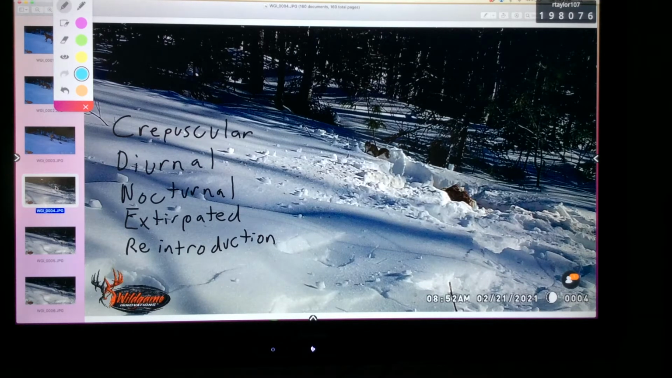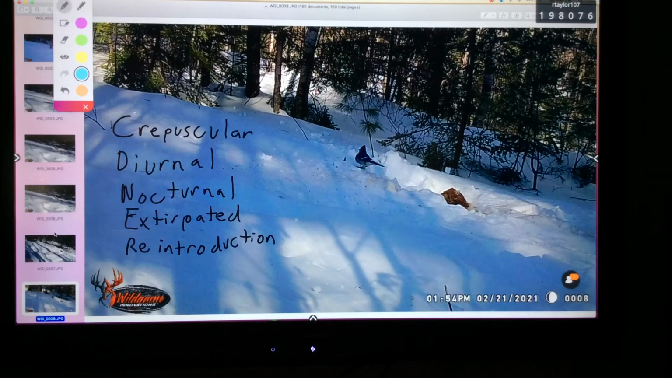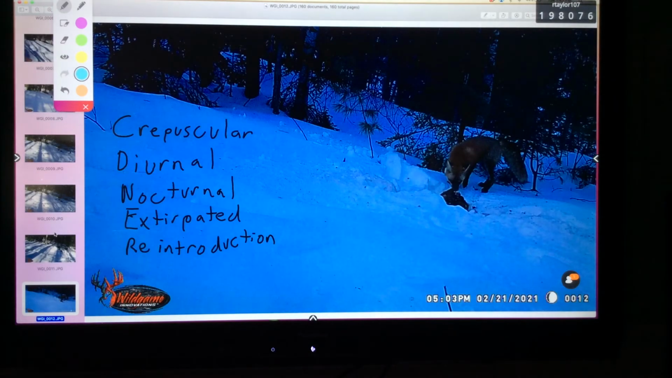Here I got a picture of a squirrel. And the squirrel loves to come visit the bait site. And we're going to see a lot of pictures of the squirrel. He's actually on the bait. Oh, and here's the blue jay. A couple of blue jays. And the fox is back. Notice the fox is back at 5 p.m.